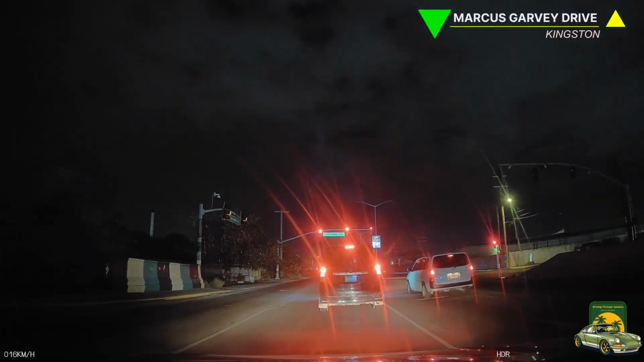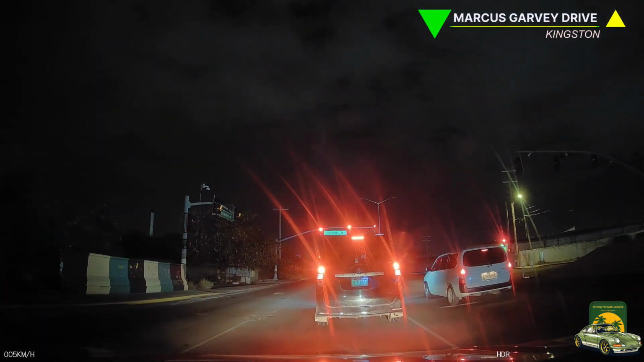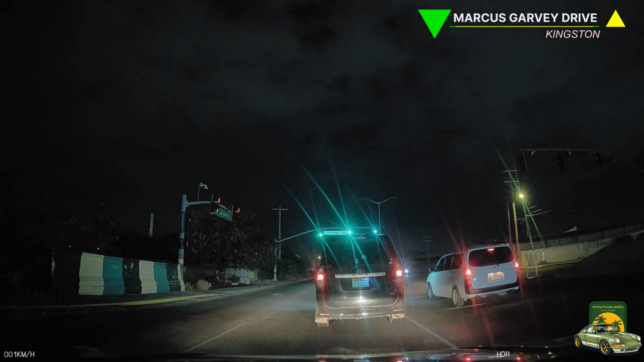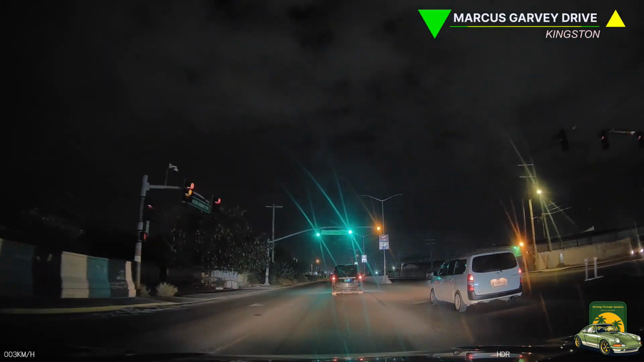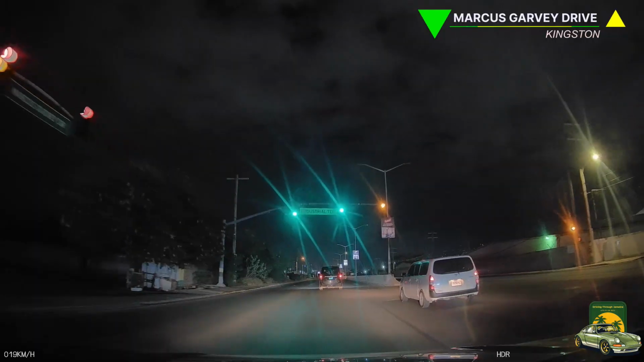Let's go that way. It's late at night and I can't sleep. I need to find me a spot to get something to eat, and then let's go for a trip around the city. The nightlife, bright lights, woo, they're pretty.